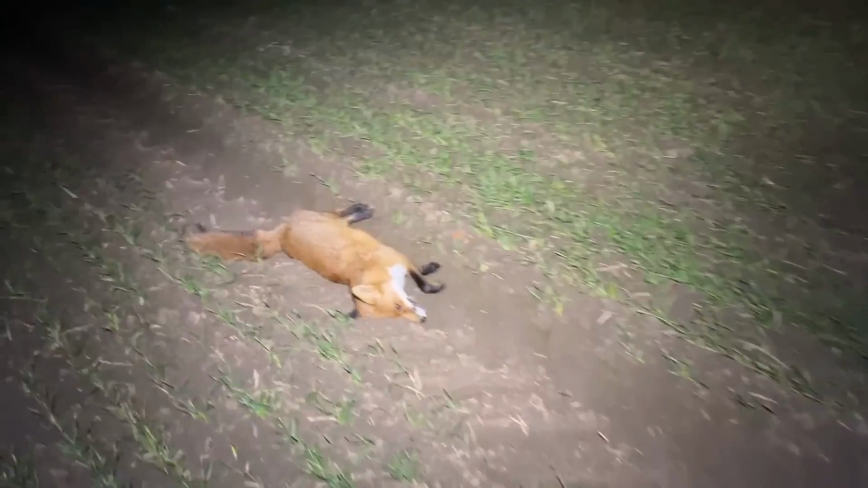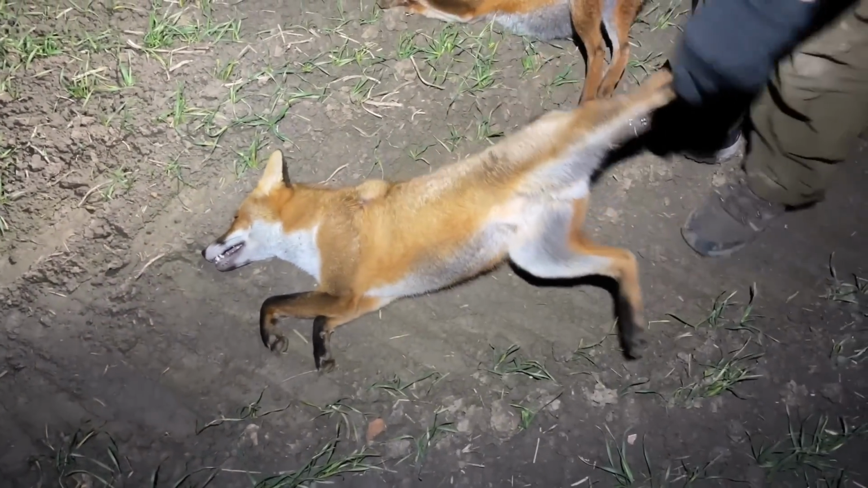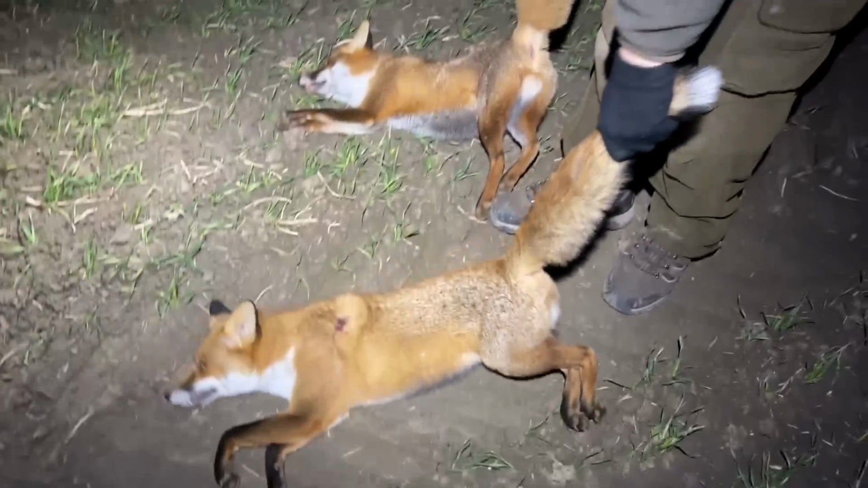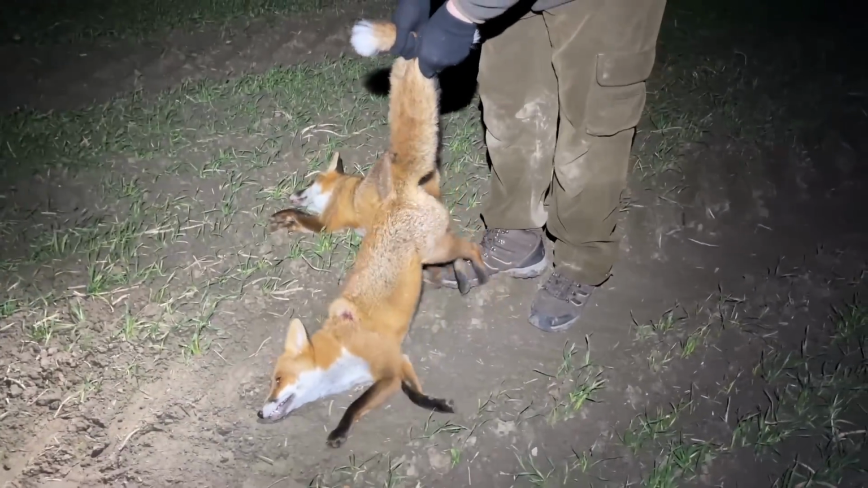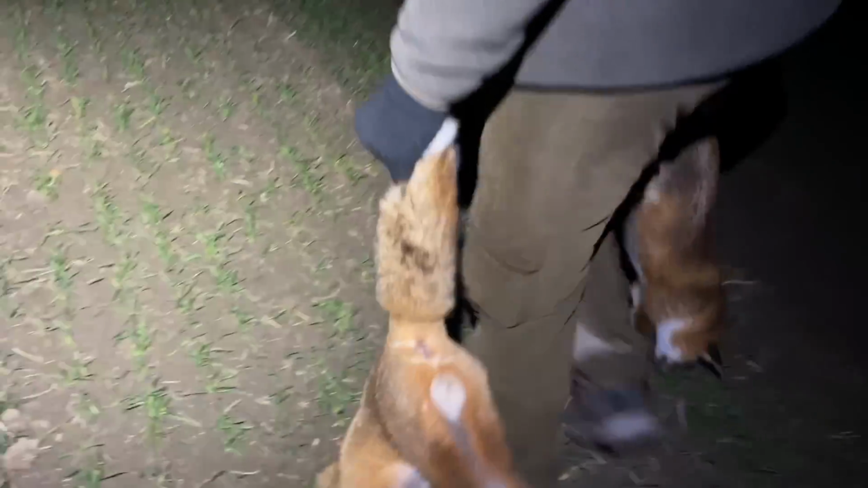Just there. Not far apart, were they? Another cracking looking fox. Another dog. Another dog. Maybe it was the mating call. Left and right. What a result. What a result. The old Hick thermal spotted that one coming in.